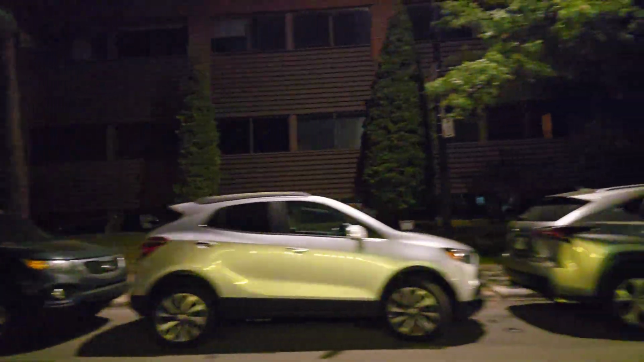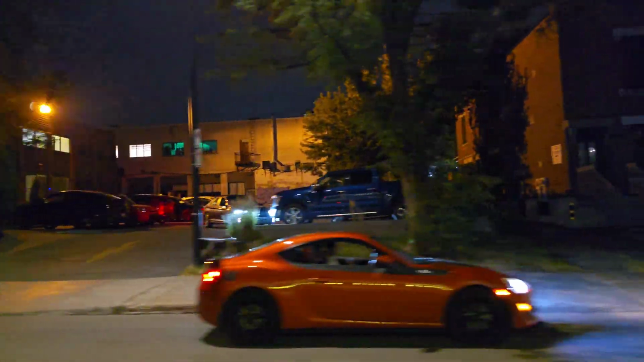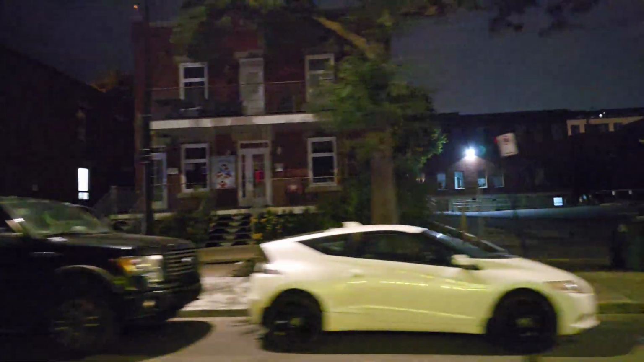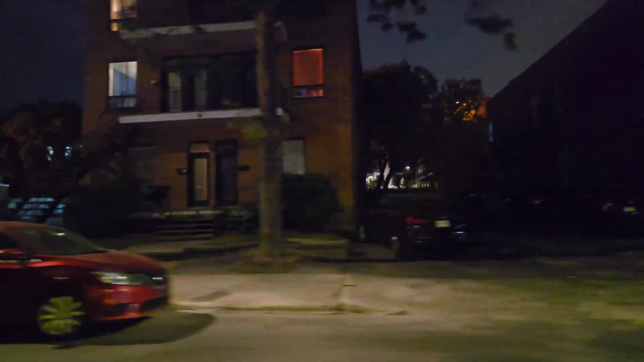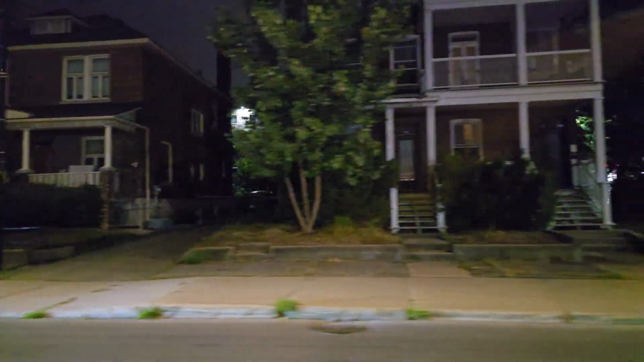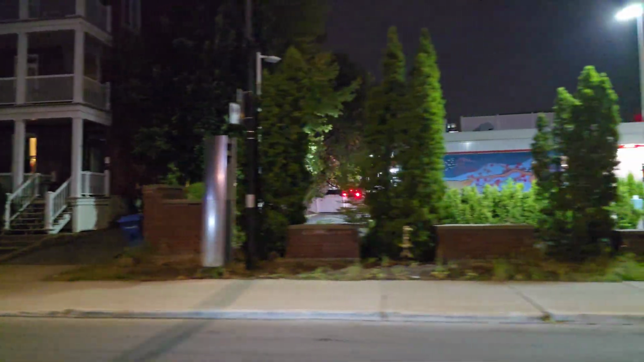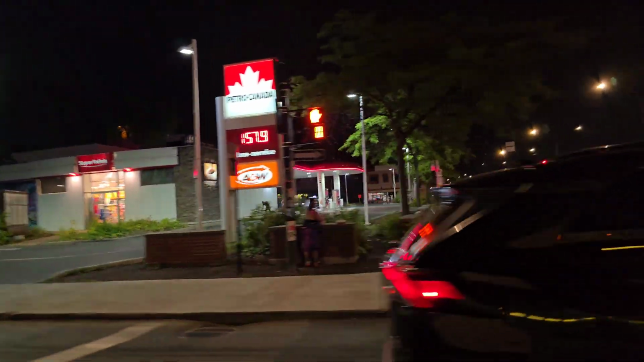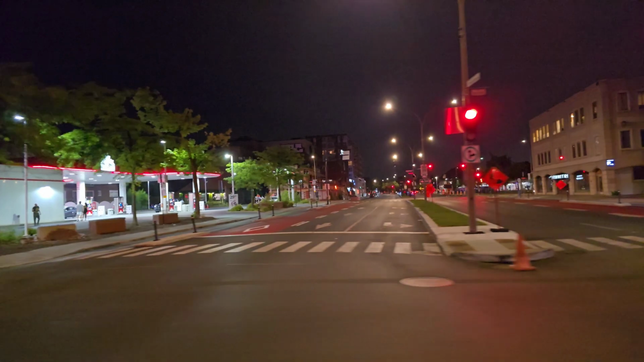So here we are on Berri Street. So this street goes all the way from here, which is Ahuntsic-Cartierville, all the way down into the Ville-Marie district, downtown Montreal, more or less. And here is Henri-Bourassa Boulevard right here.